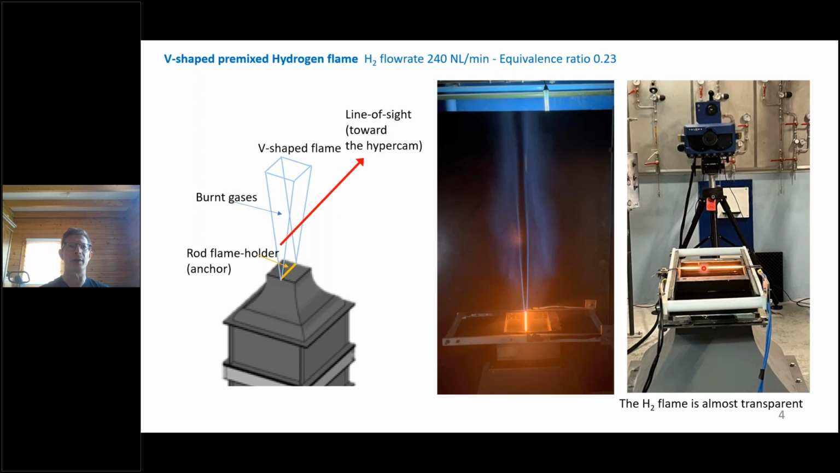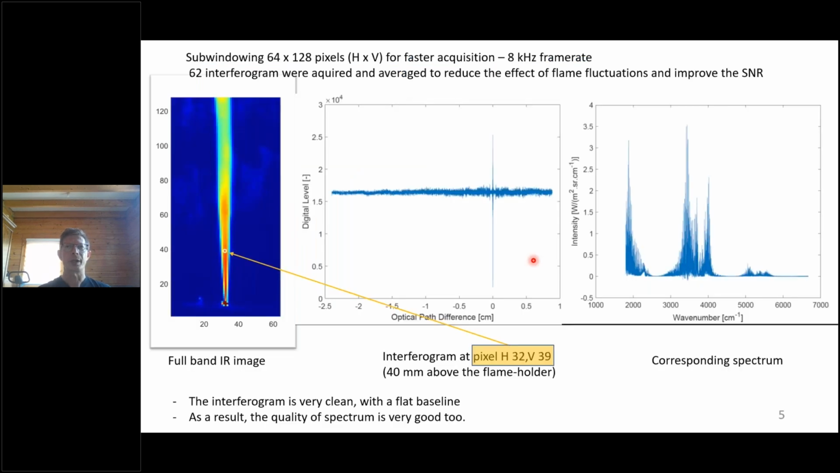That is not like in this figure, but it was along this direction. So in this image, what we see is what would be seen by a usual infrared camera. We see this part that contains the hot gases, the combustion gases, in this V-shaped area.